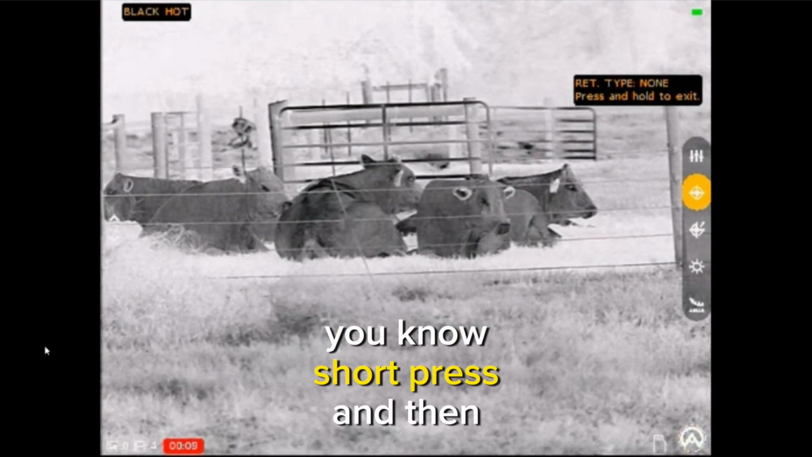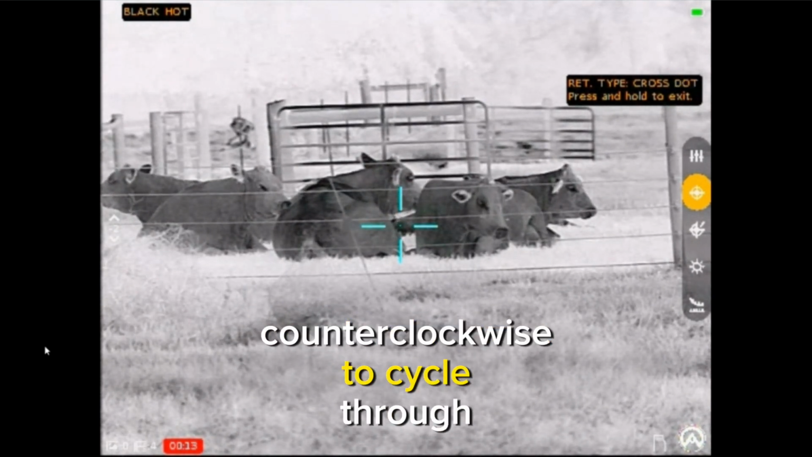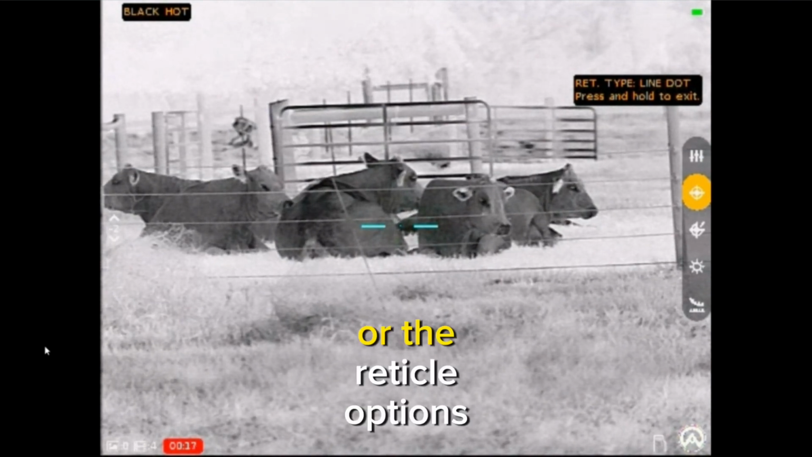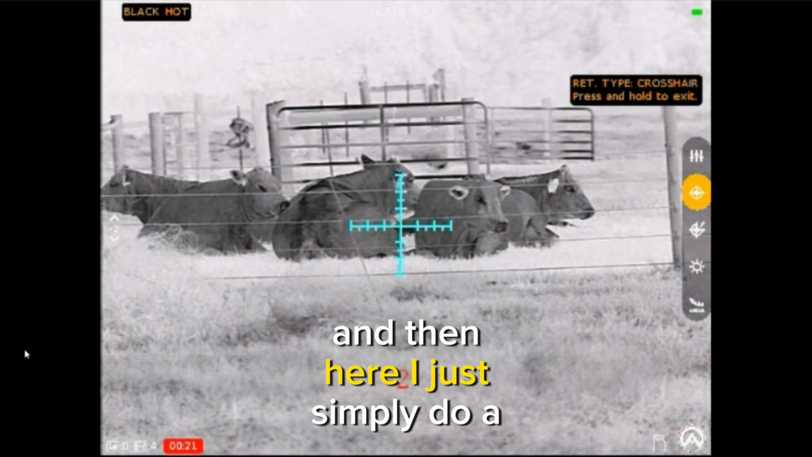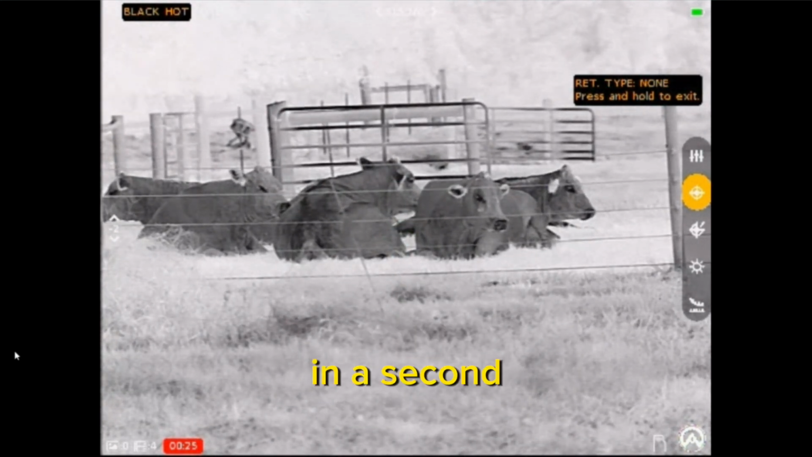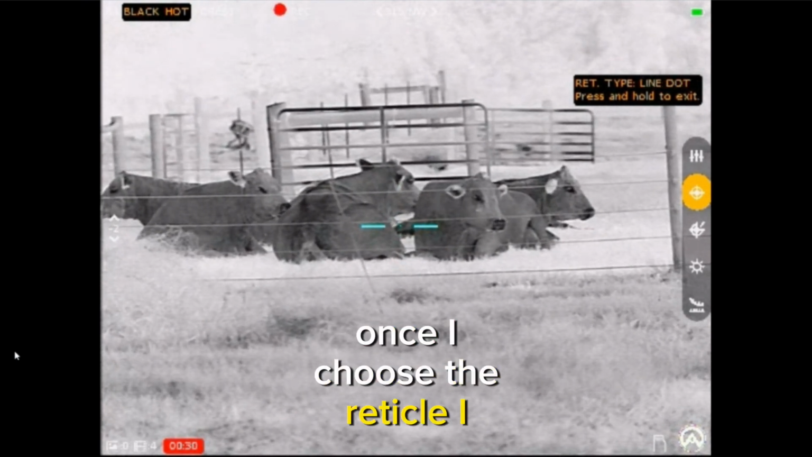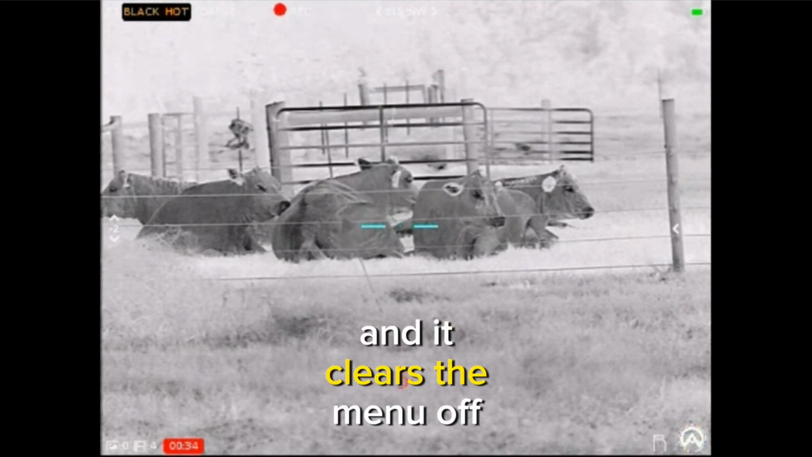Short press, and then turn the turret clockwise or counterclockwise to cycle through the reticle options that are available. And then here I'm going to do a long press in a second to basically clear. Once I choose the reticle that I want to use, I'm going to do a long press of the right turret, and it clears the menu off.